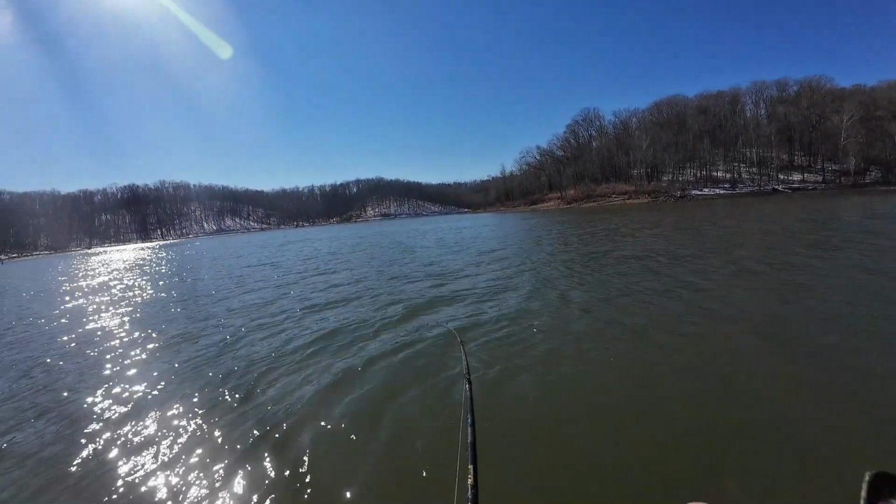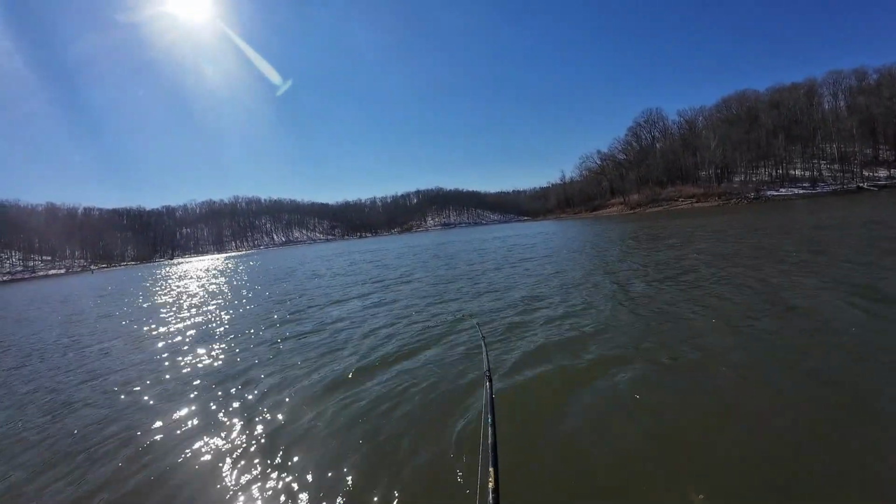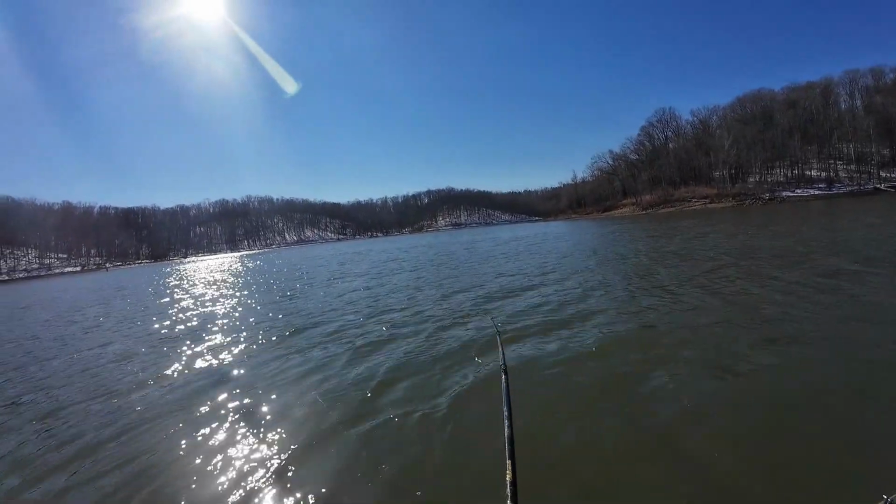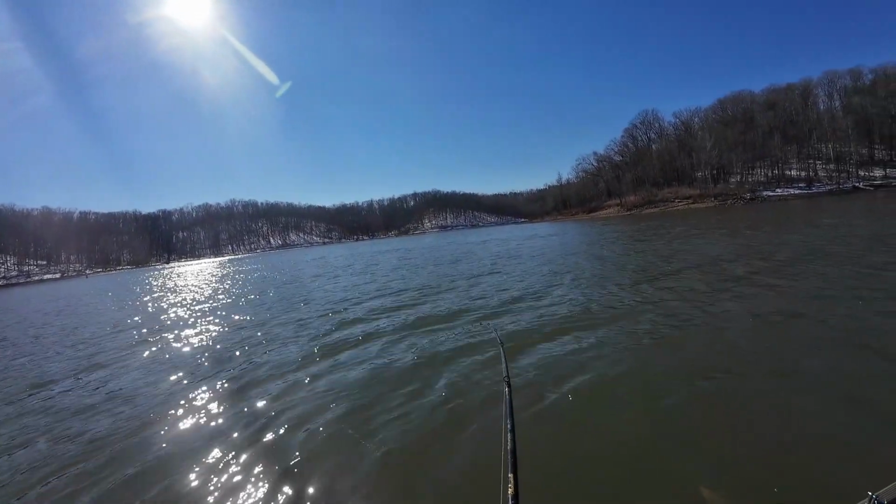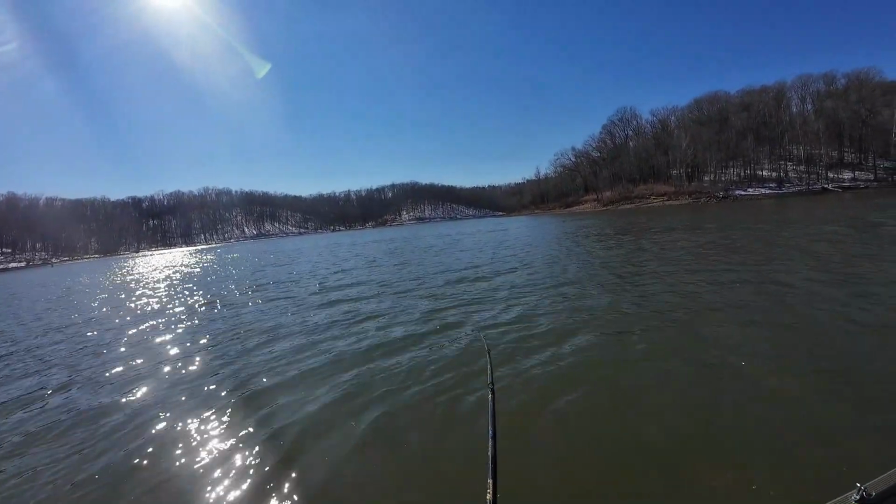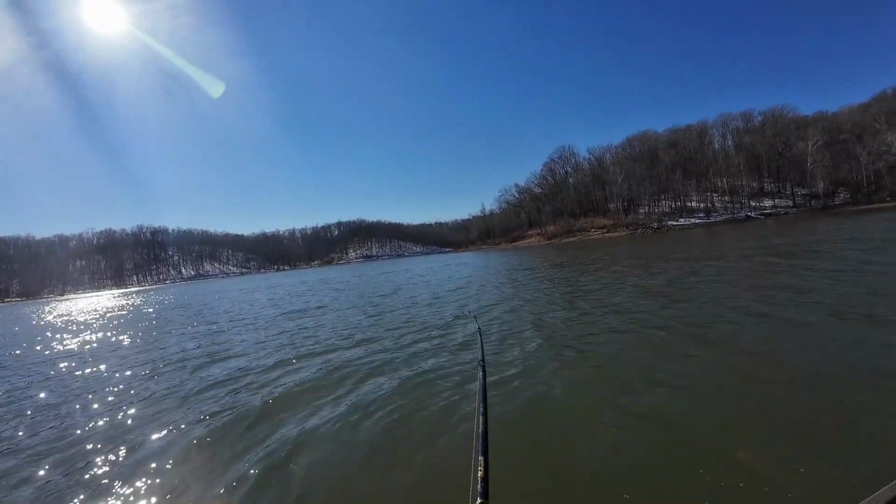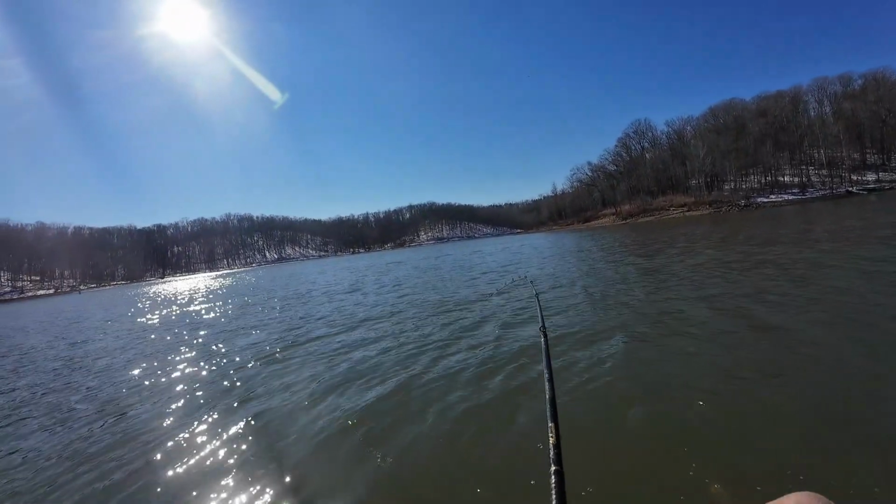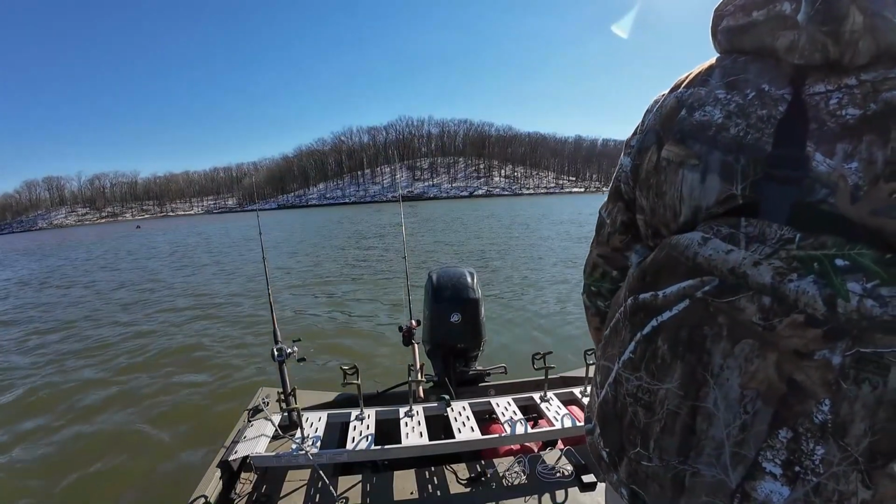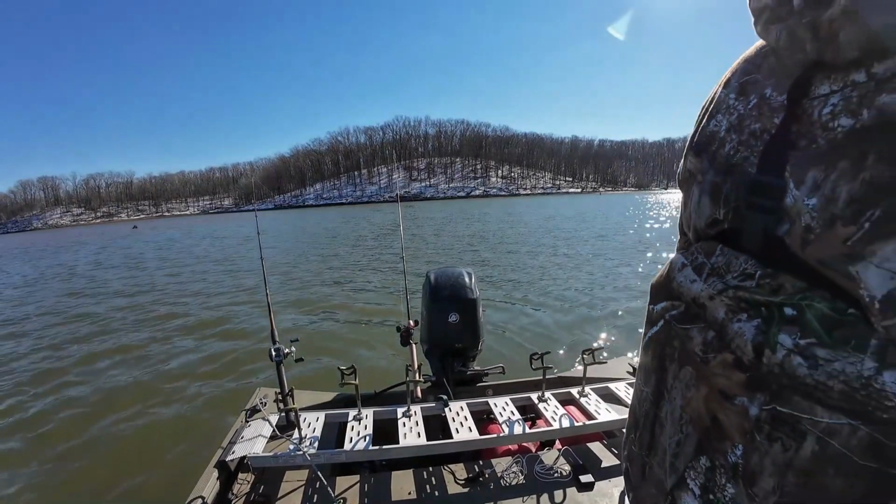Boys, if nothing else, this is fun on these light rods. Is that left-hand pole finally getting a bite? I'll be doggone, it is.